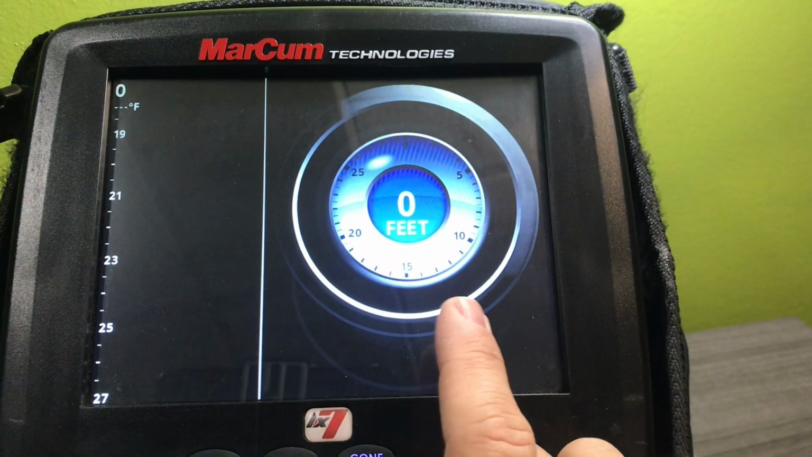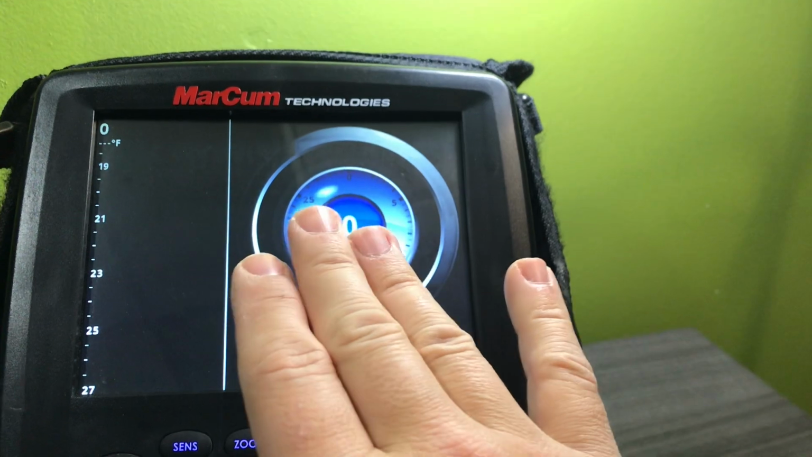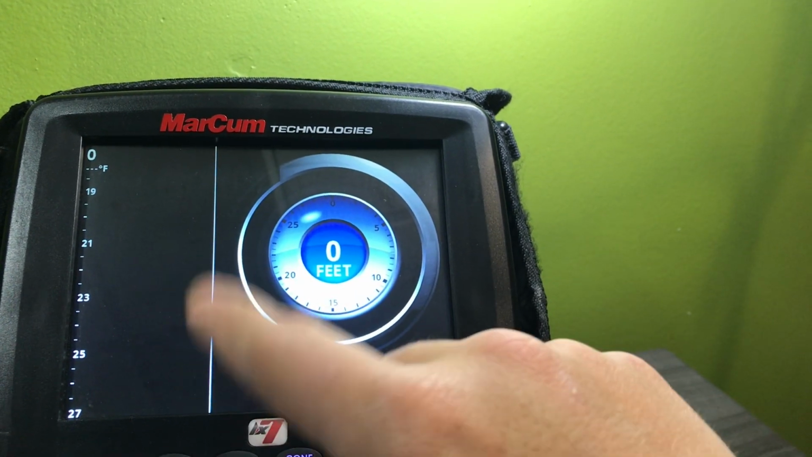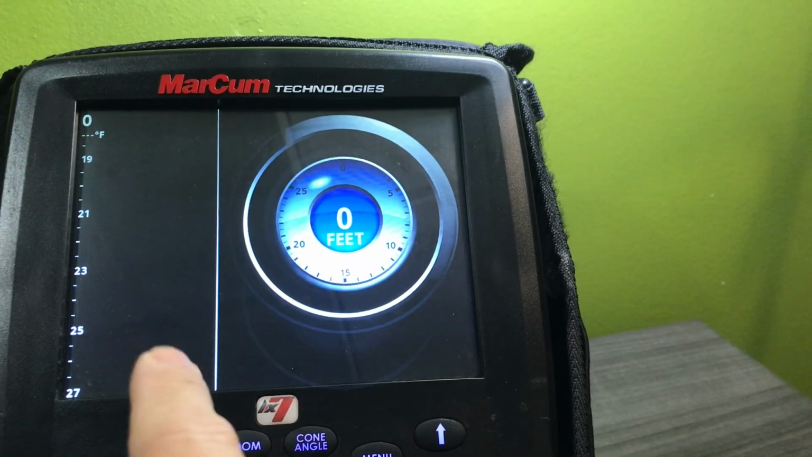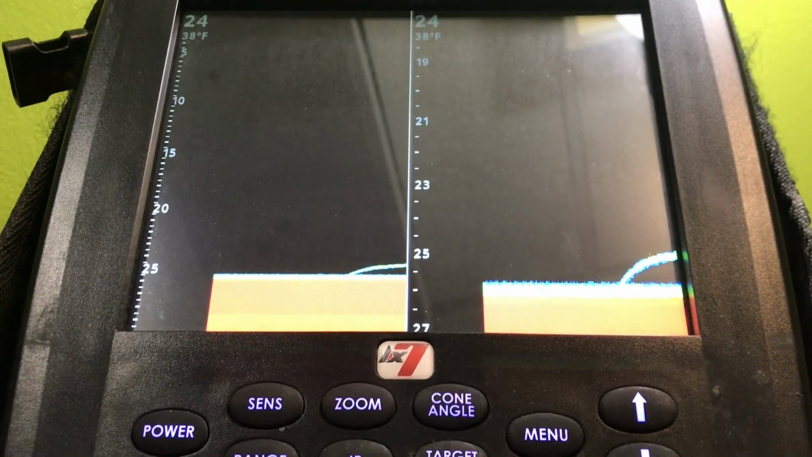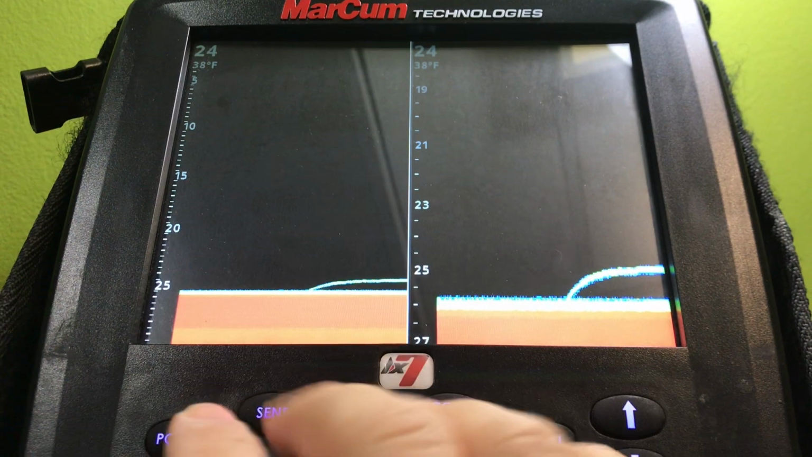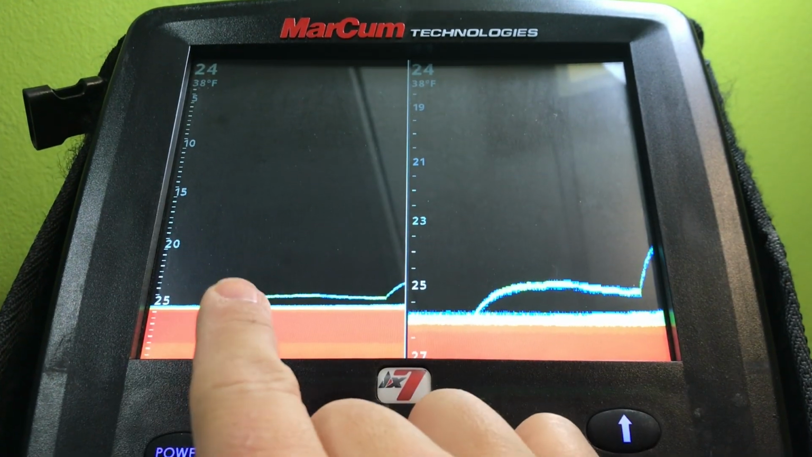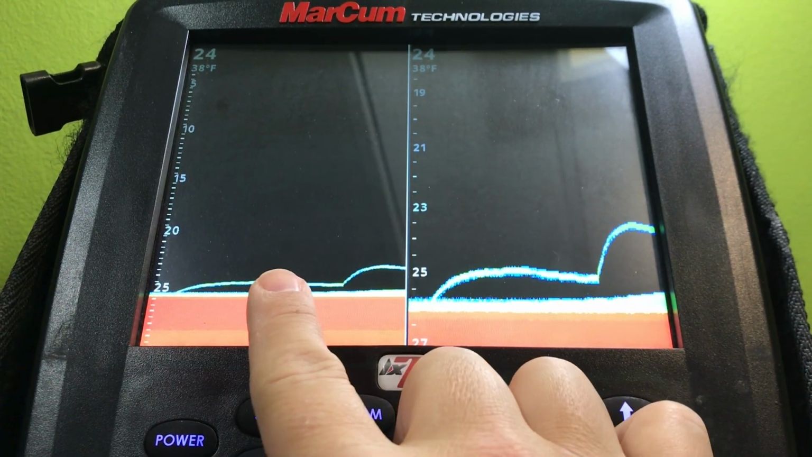Something I'll show you guys here in a second, what I'd like to do to set it up for crappie and stuff like that, when you're fishing suspended crappie or basin crappie, this will make sense to you guys. Okay, so now I switched it to how I would normally put it for basin fish. Another reason I like this is the size of this screen with your zoom or your full water column.